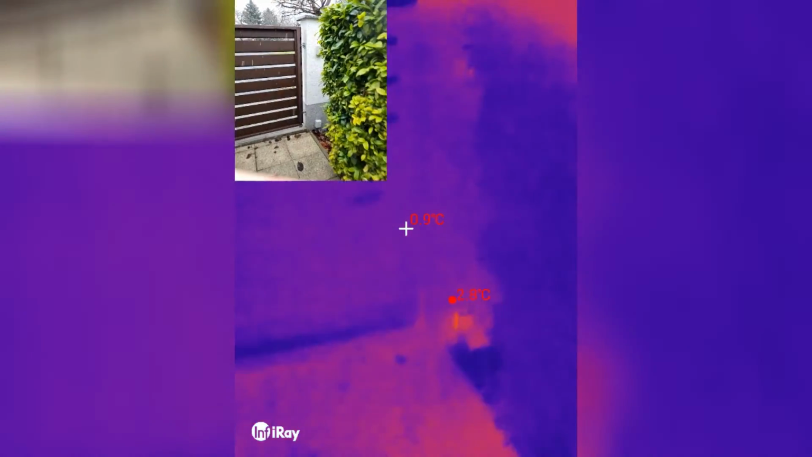Oh yeah, there is a small 12-volt power adapter which is running something, I don't remember what. So that's on, and that produces a little bit of heat. Oh, that was cool. And there is my access control, so that has an ESP in it, so that produces a tiny amount of heat.